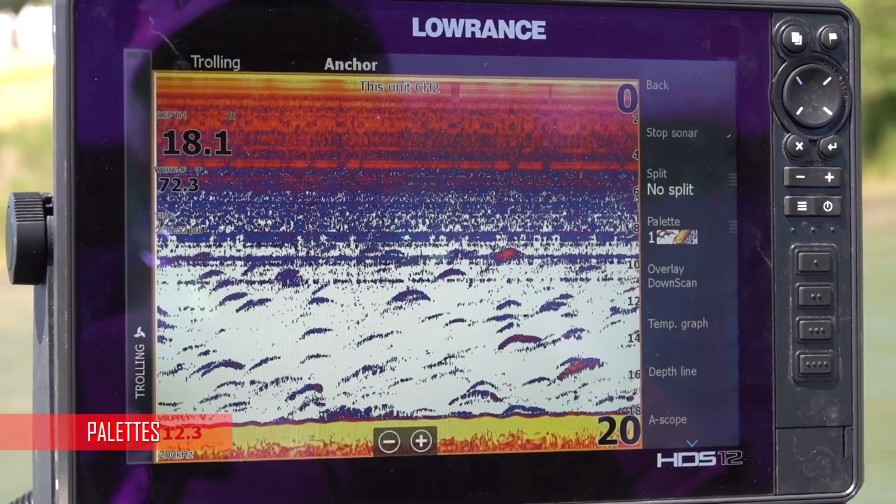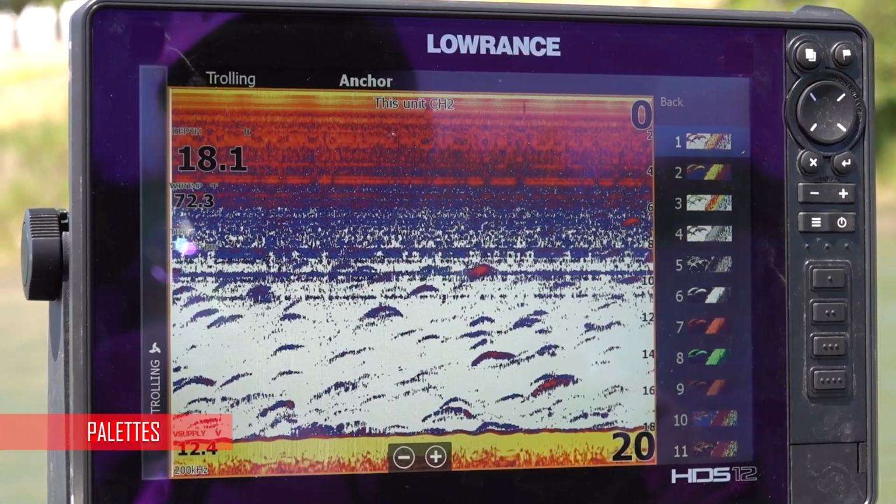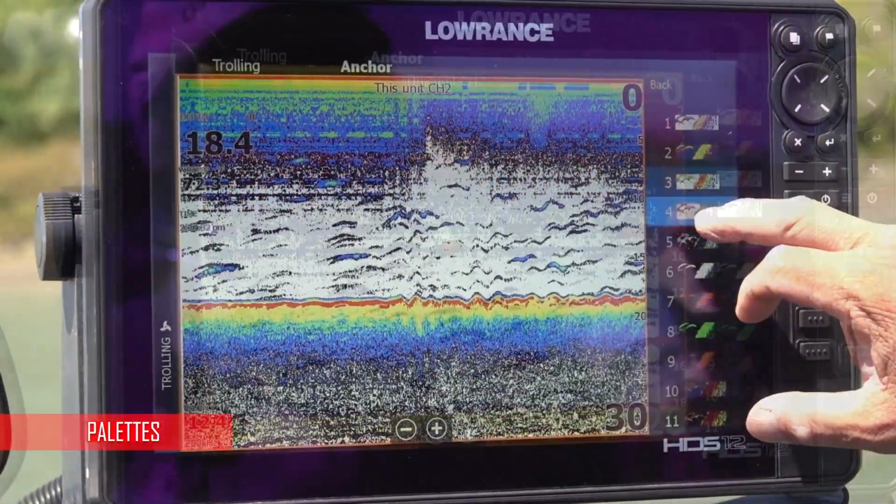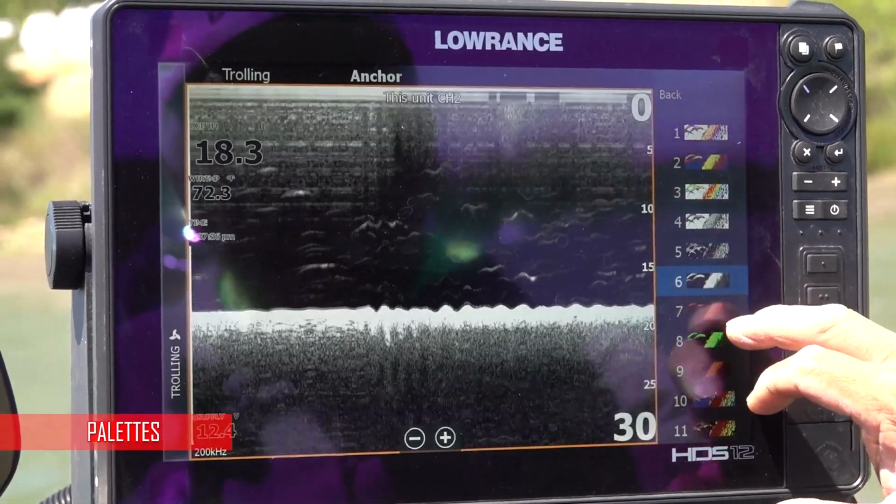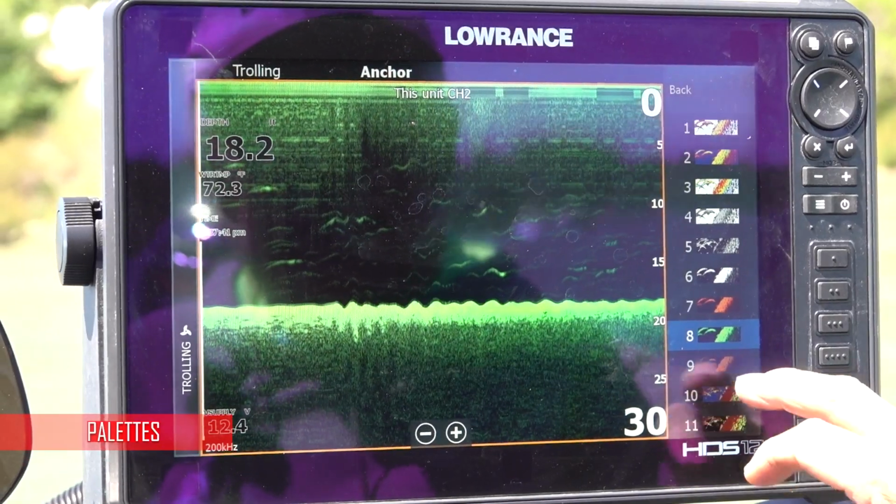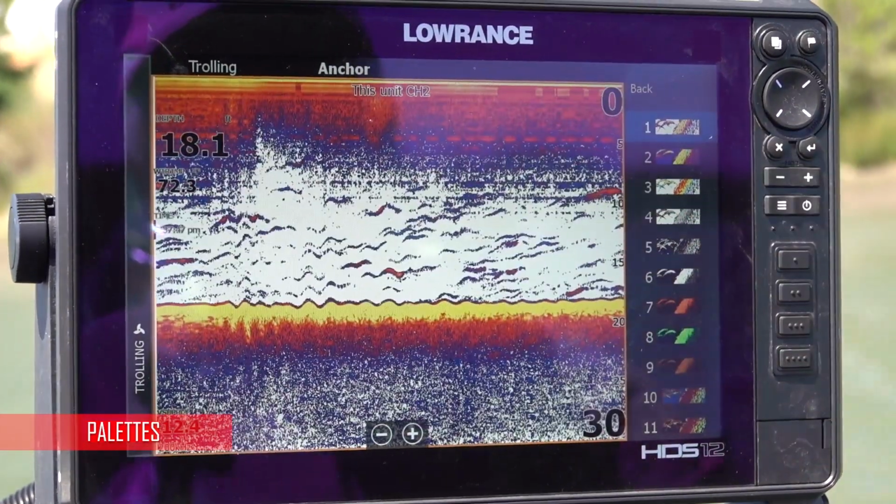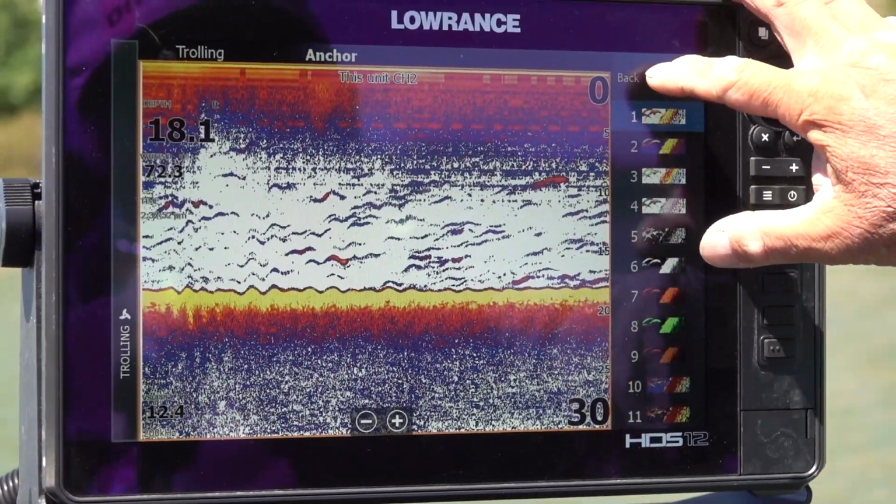Palettes. If you're colorblind or you look at that picture and you're not seeing the colors you're supposed to be, you can switch the palette. I'm going through them real quick, and these are just there for your eyes. Some people are colorblind, so you just keep going through them until you find the one that suits you best, and then you use it all the time. I'm always on this one. I feel that I can see everything clear as day.